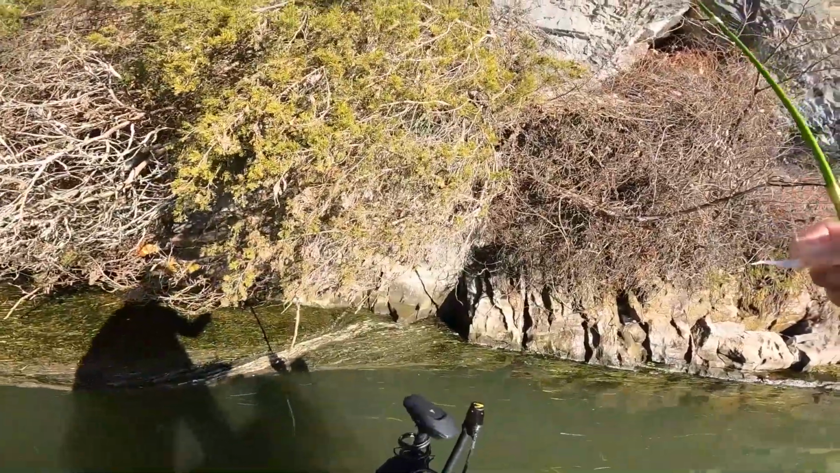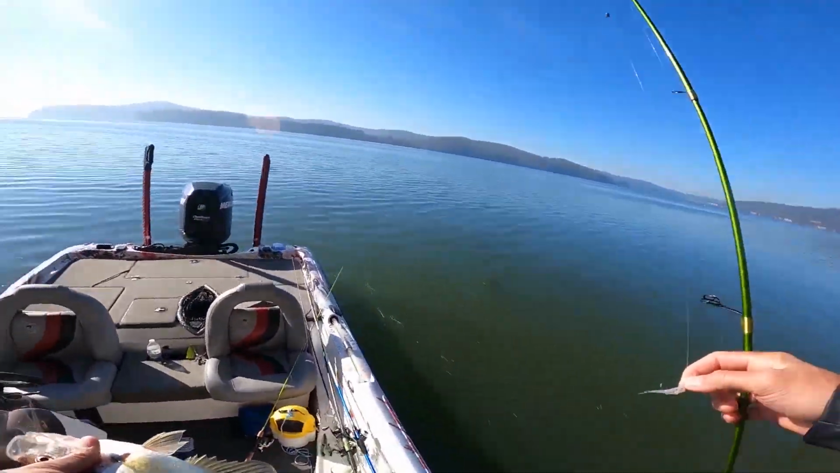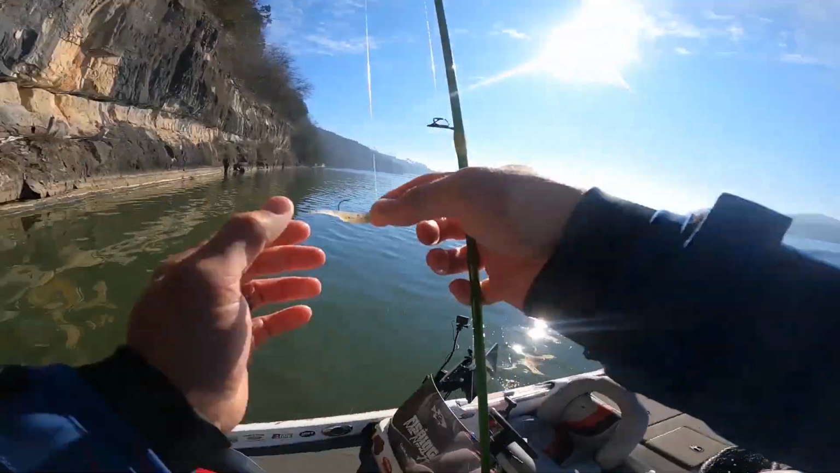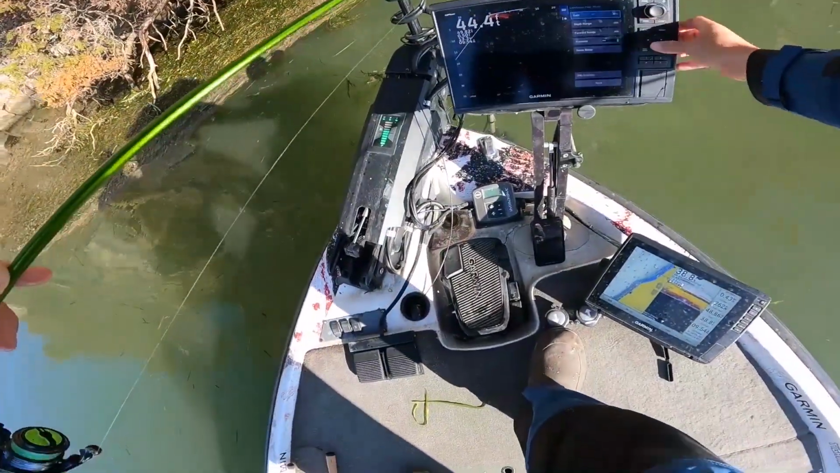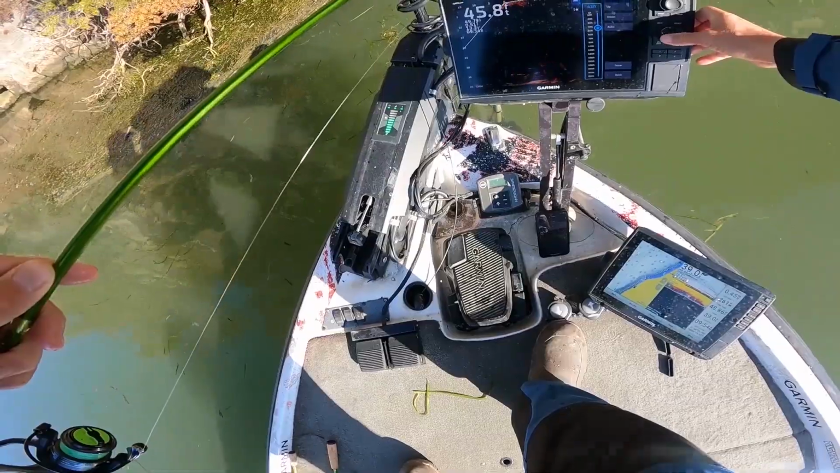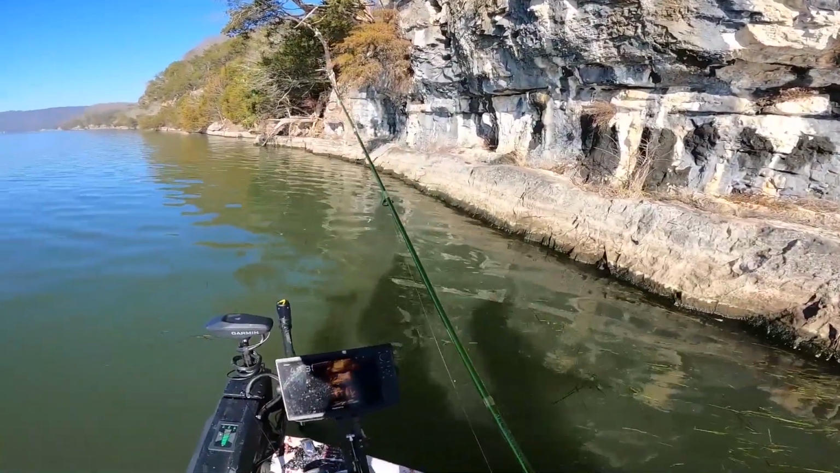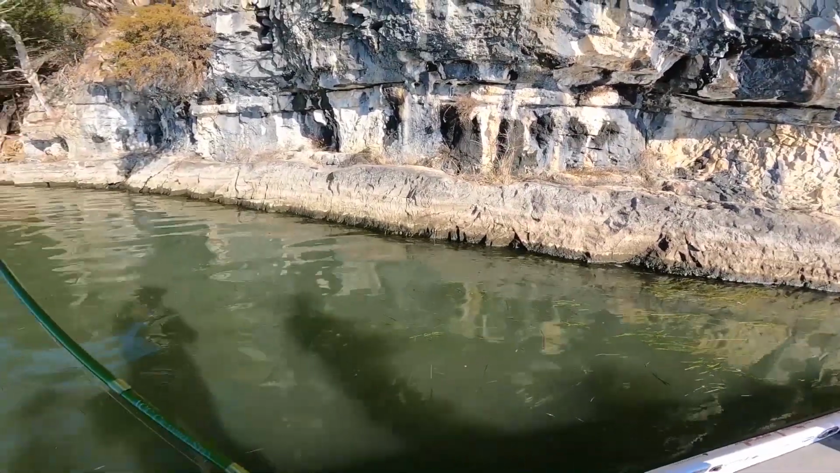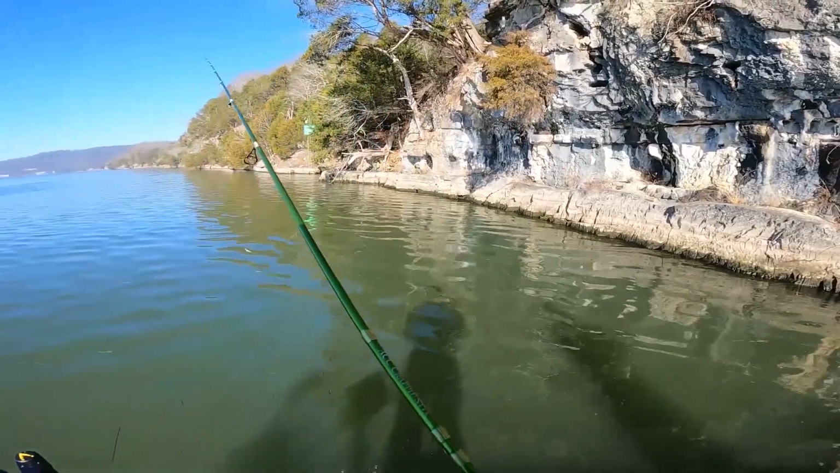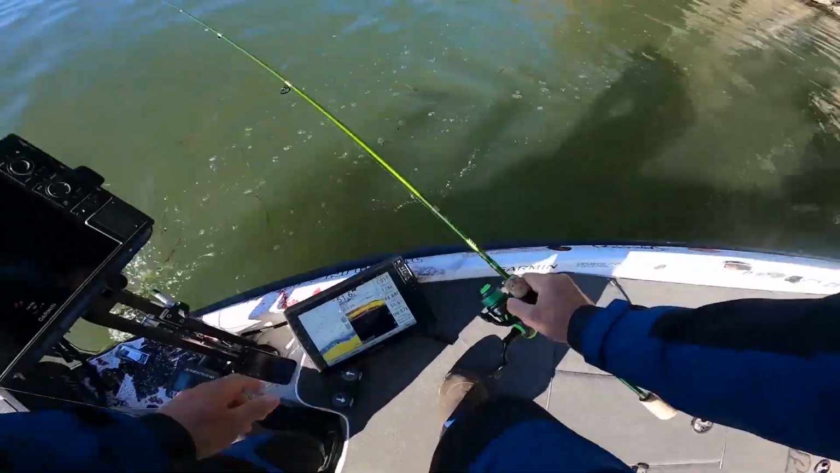There. Ooh, that's a good one. That's a 13-incher. Drifting for slabs, Larry. Oh, they got deeper on us. They're not like they were. They're spread out now. I say we find another group and drift with them. That was cool.